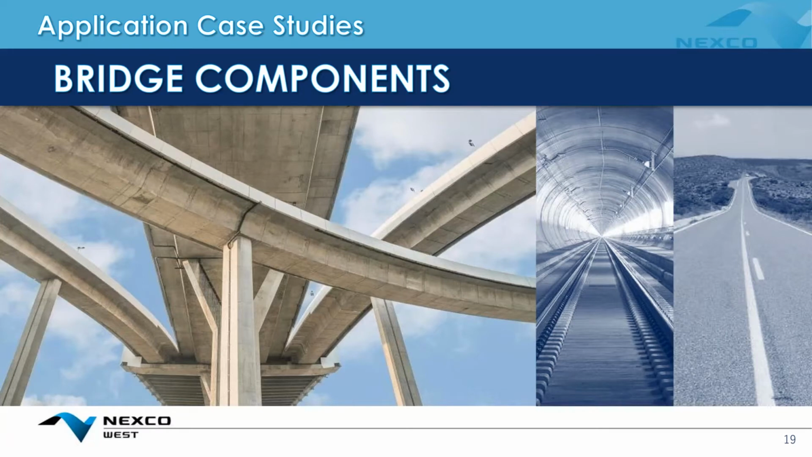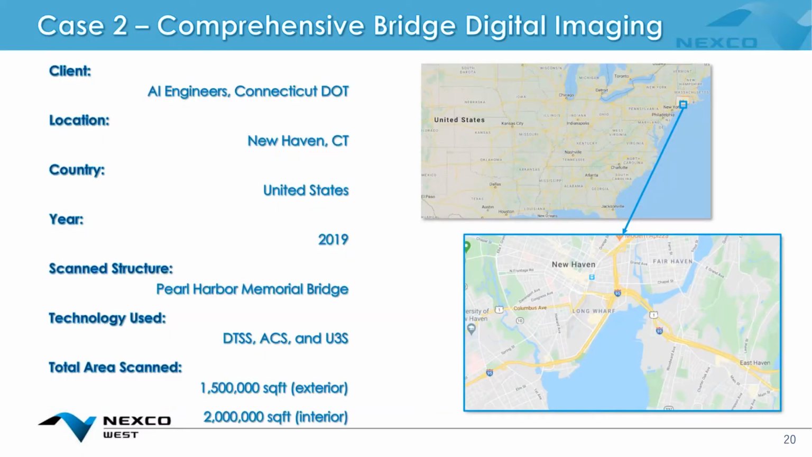All right, so I'm going to transition into bridge components. These are the piers, the box interior, the bridge underside, which typically require some kind of very special and complex access procedure. And we're going to jump right into a very representative case of how we can reapproach the initial analysis and inspection of bridge components, especially for complex bridges like this one.